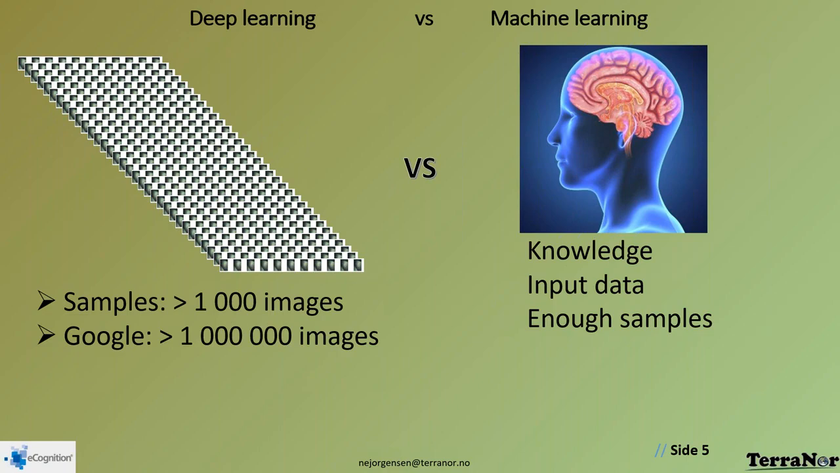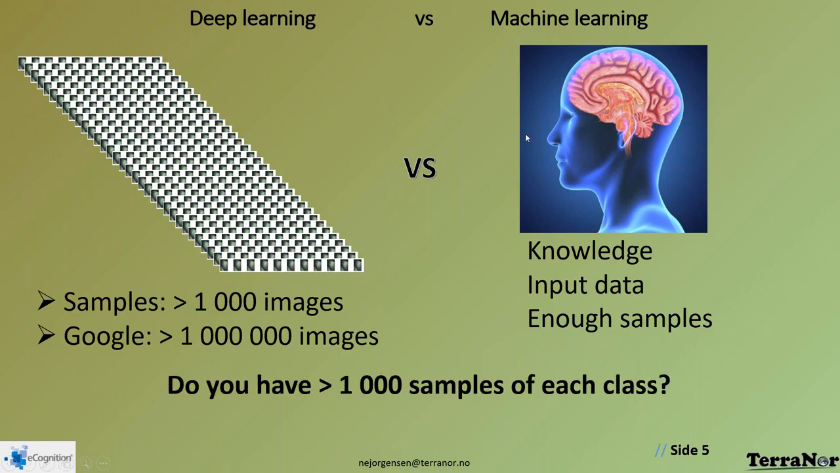And sometimes we just skip the machine learning and start with something simpler, because eCognition offers us a huge amount of tools to do the classification. But the main trouble with this new stuff called deep learning is, do you have 1,000 samples of each class? I assume not. Not yet. It will come, but until then, we can use what we have.